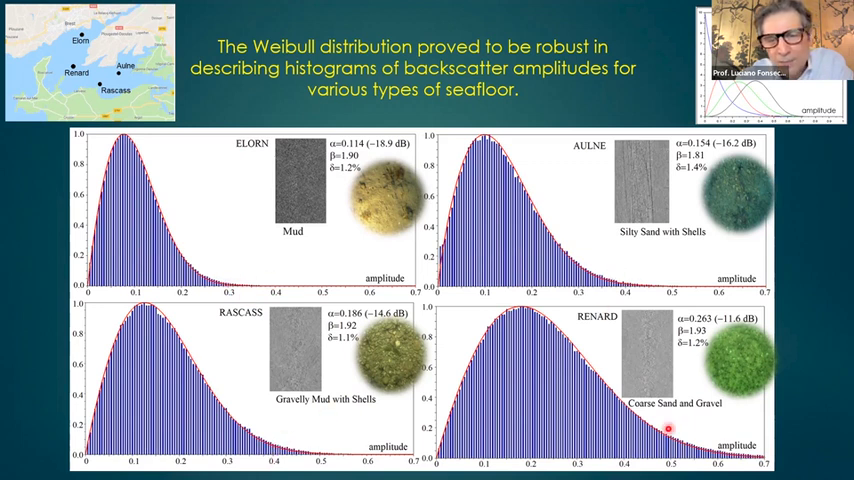A small one, but we can see the adjusted distribution goes below the bars of the histogram. And that was a hint why we're getting distortion in the beta parameter towards the exponential distribution, so a beta value of 1.